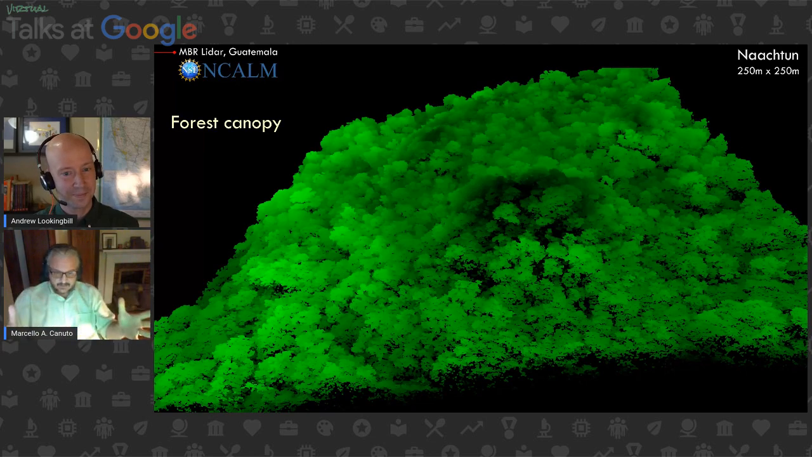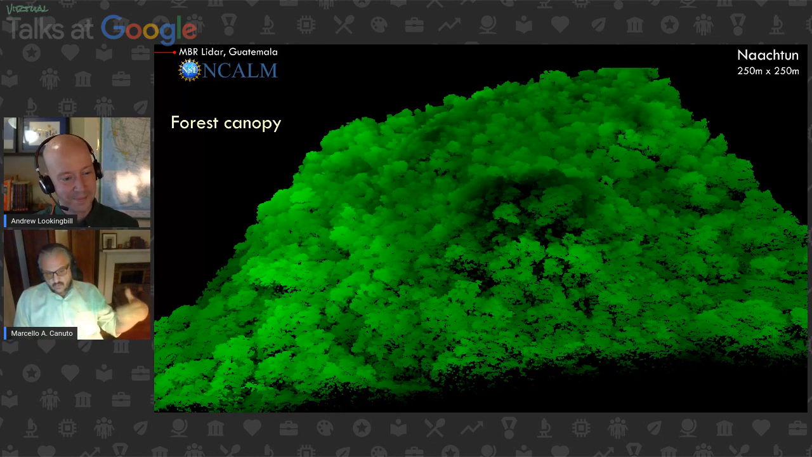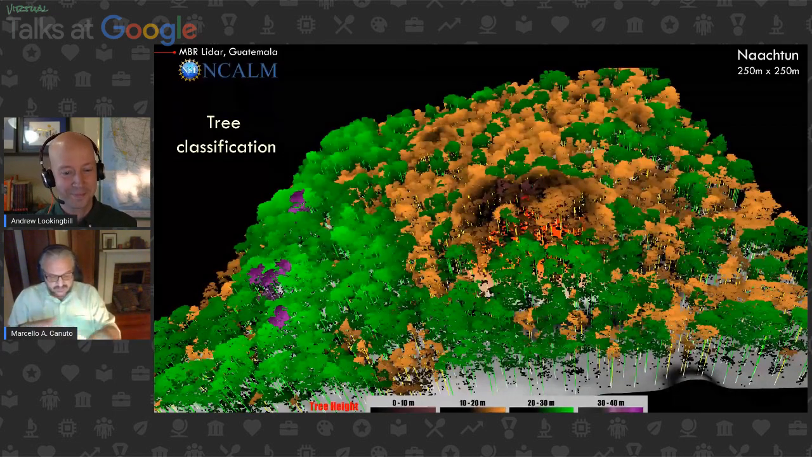And here's the model that it creates of a point cloud, which is, here are all the returns that relate to the crown, the canopy top, right? This is what it looks like. Now, what you can then do once we get these data is categorize these points to be able to say, oh, this is vegetation of different levels, of different heights. So here are the trees at different elevations, 0 to 10, 10 to 20, 20 to 30, 30 to 40.